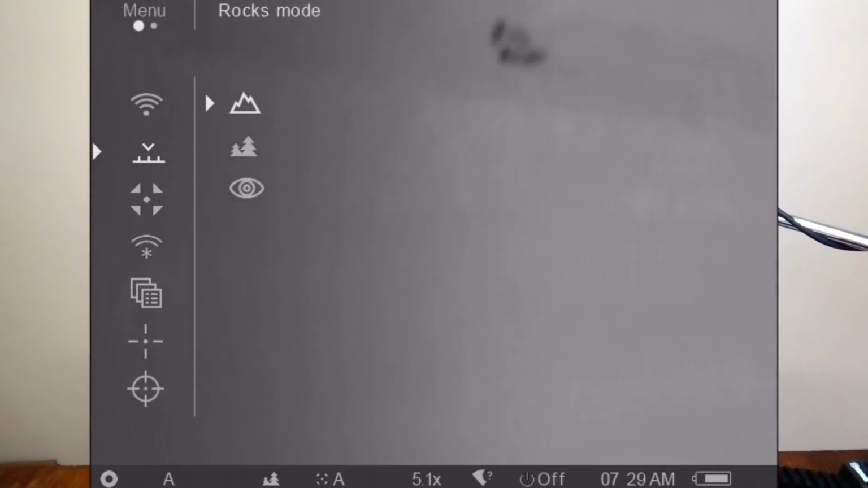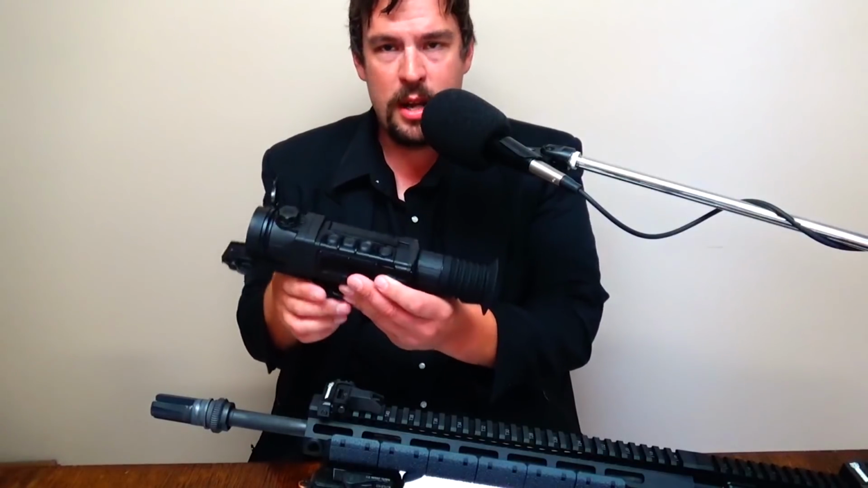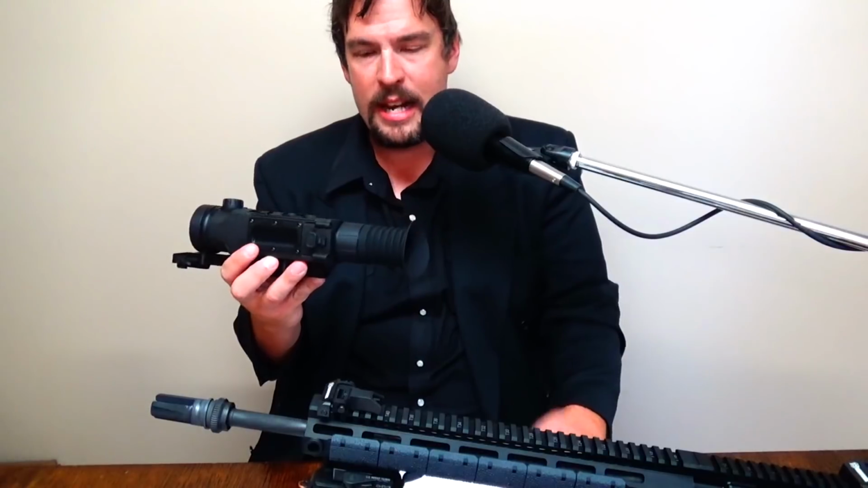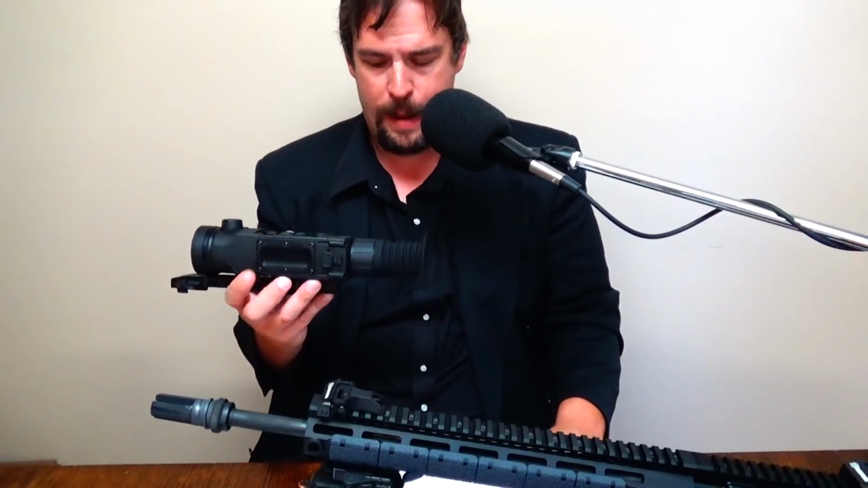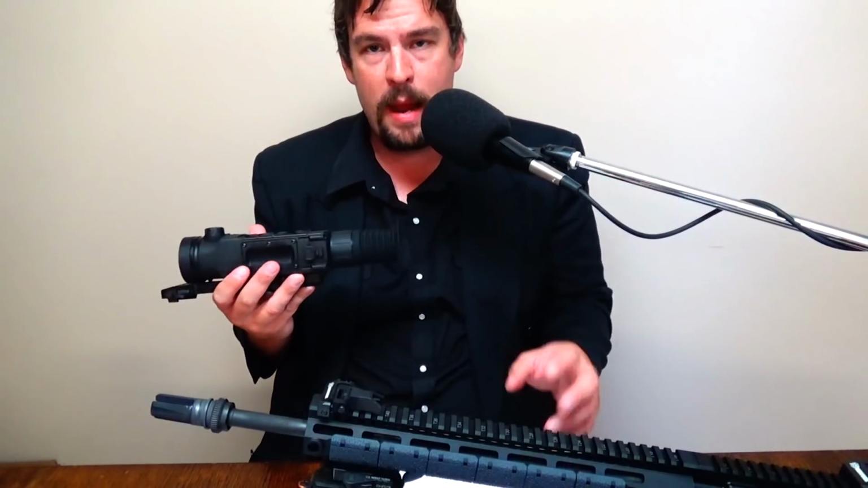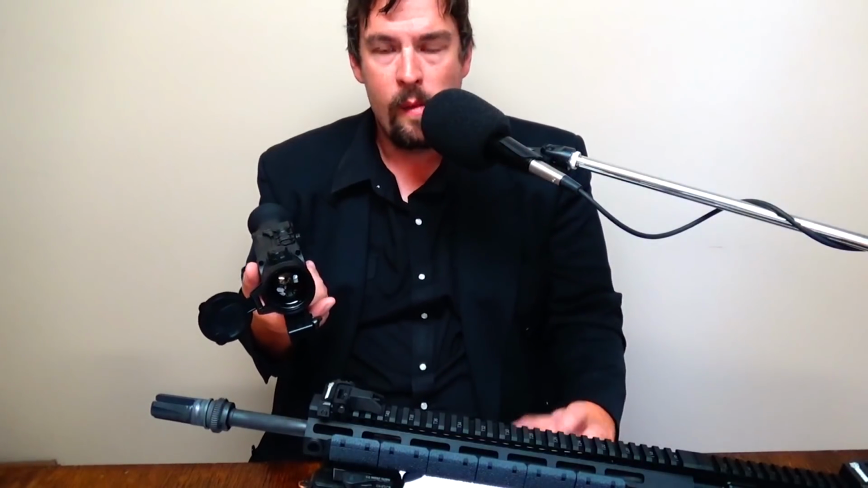And it does have preset modes. I believe it has a forest mode, which we used a little bit. It has a rock mode, and then it has some automatic modes, semi-automatic modes, not for machine guns or whatever, but in terms of auto contrast kind of stuff. And you can adjust all those settings just by flipping through the menu. It also has a feature set, which starts off at 1.8 power, and it digitally zooms out to 12.8 power. And you don't gain any kind of sharpness when you zoom in, but it will show you what you're aiming at a little better. And the reticle, you can place it a little better on the target if you zoom in with it.